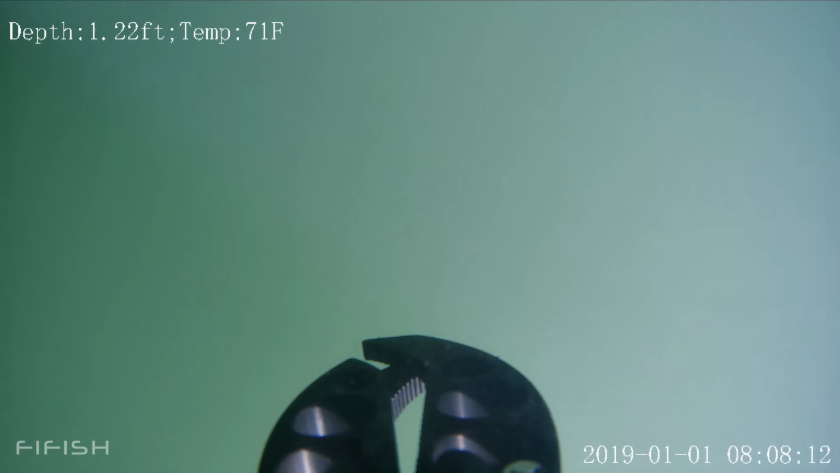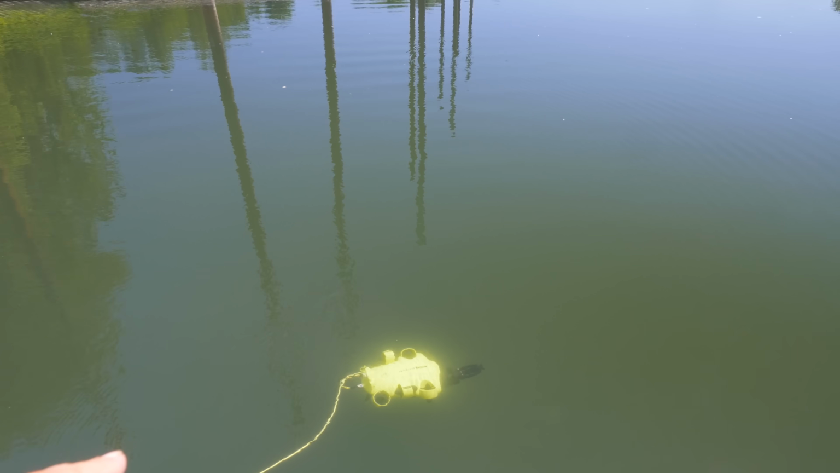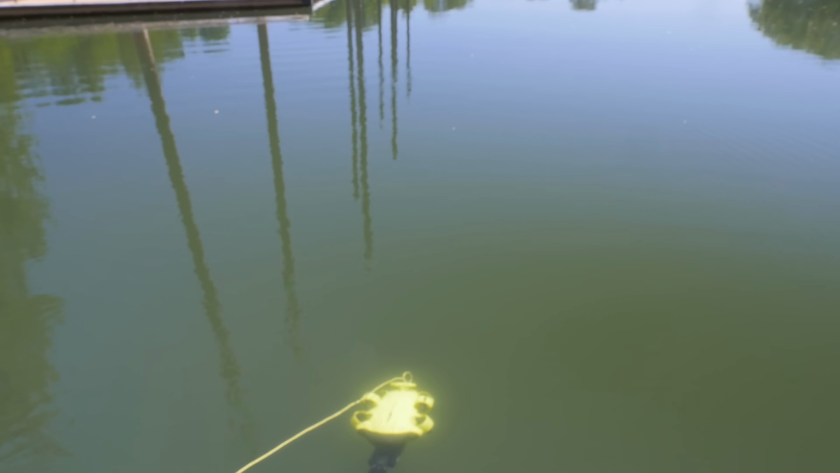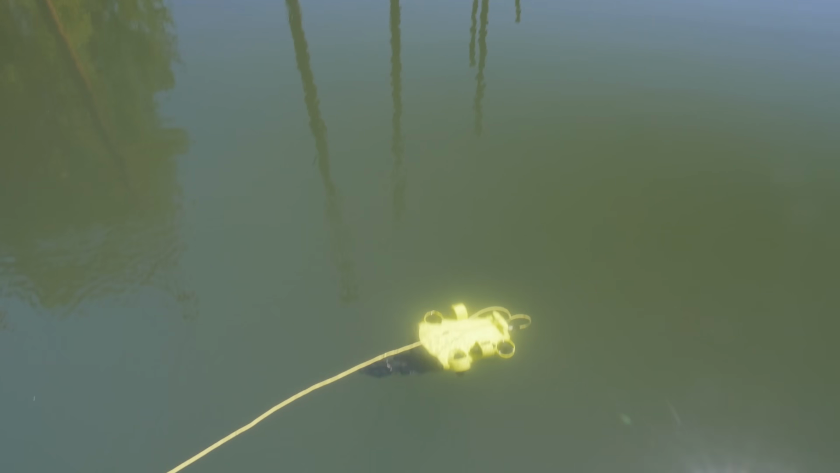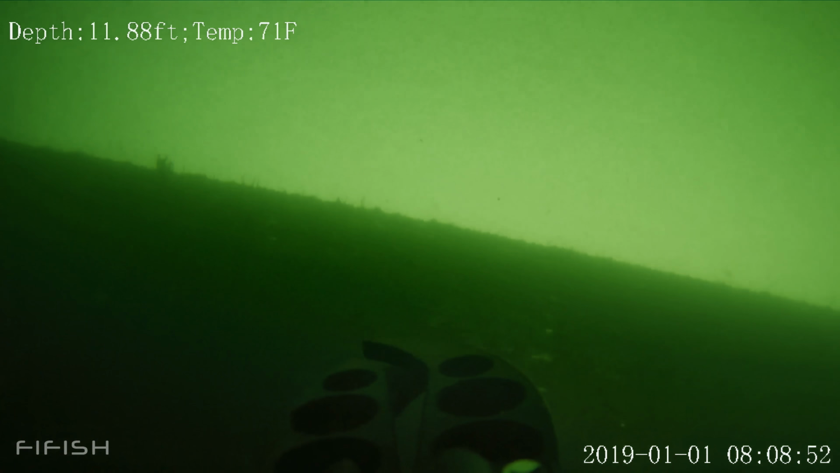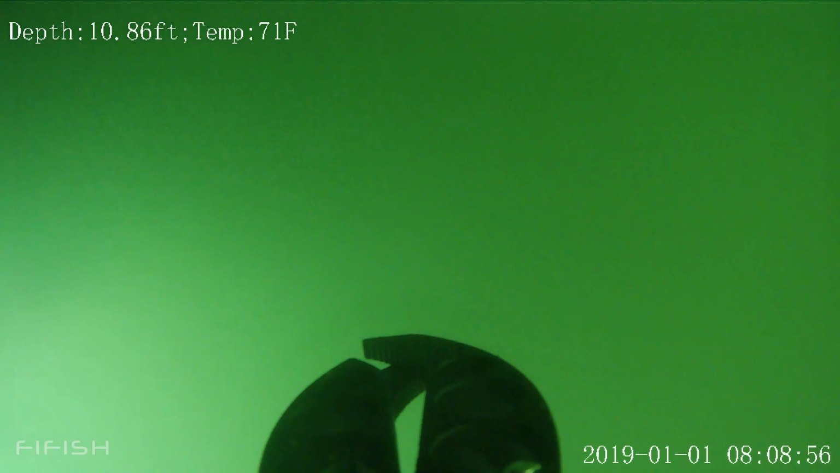Yeah. There you go. Still upside down. So turn it. Keep turning. Okay, there. Just drop right there. Just go straight down. See what you can see. Alright, so that's just all concrete. Just the concrete ledge. Okay, that's all it was.